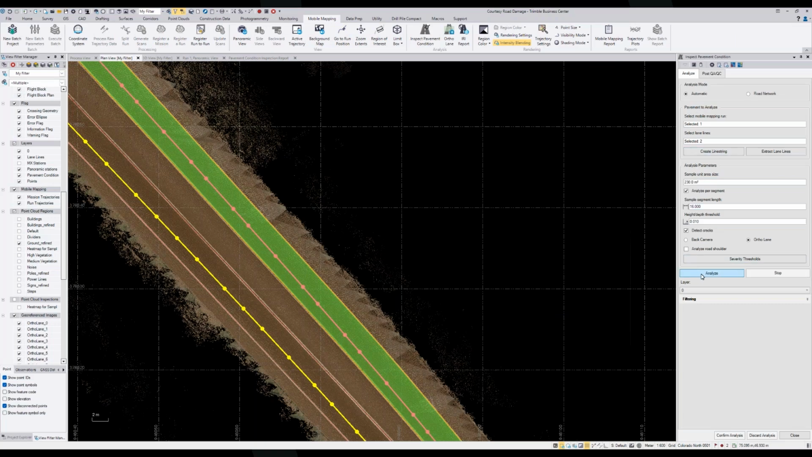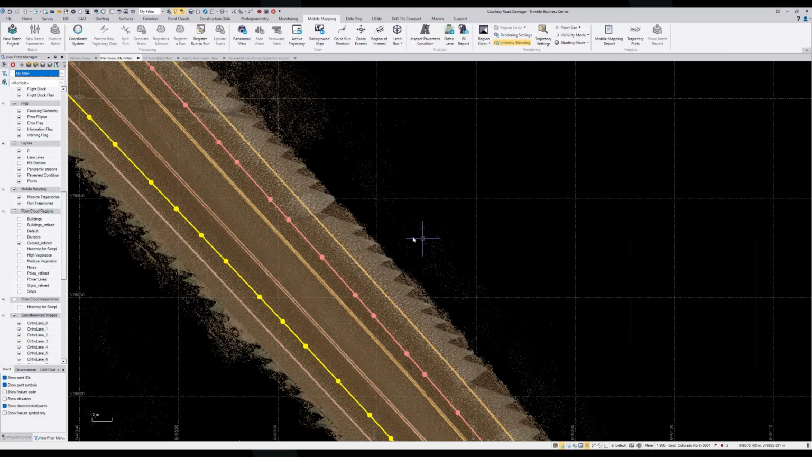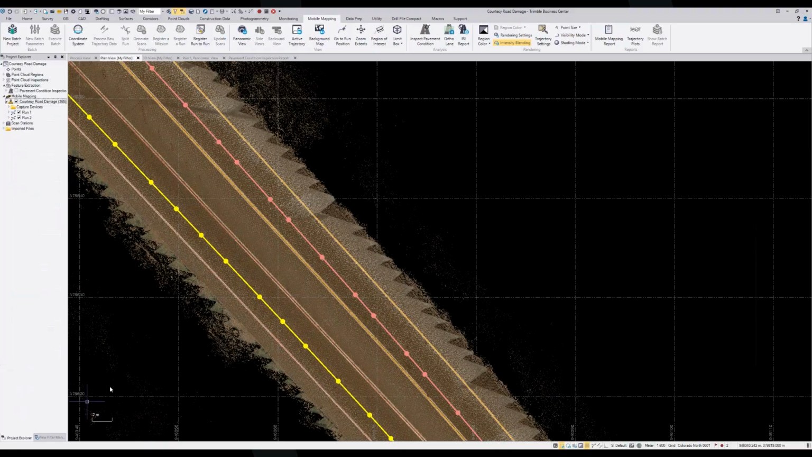Alrighty, so all we would do now is click Analyze, and once again, instead of watching a progress bar for a couple minutes, I'll just switch over to the other lane. So I was just showing you how to analyze this lane. I'm just going to switch over to this lane and turn on some of those results.